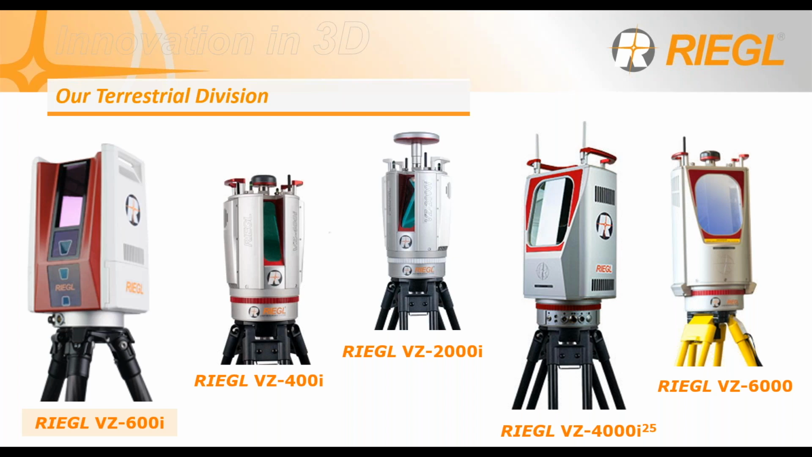They are all multi-target capable, meaning that they have great penetrating capabilities, such as on vegetation or through flying particles in the air. And we also have a great and extensive portfolio of accessories that includes external cameras, RTK antennas, different mounts, and even a robotic system for remote scanning.